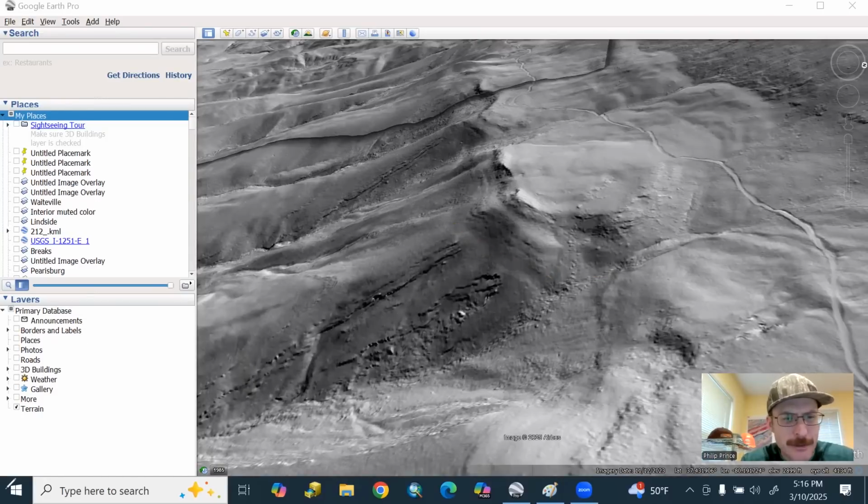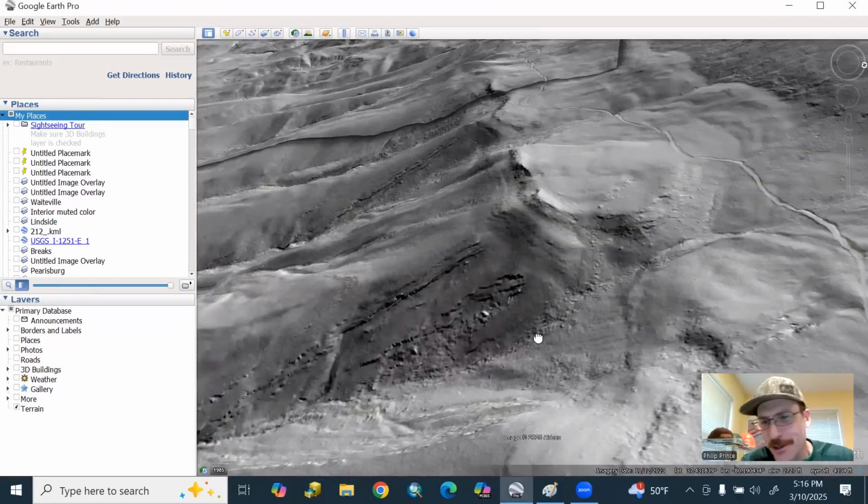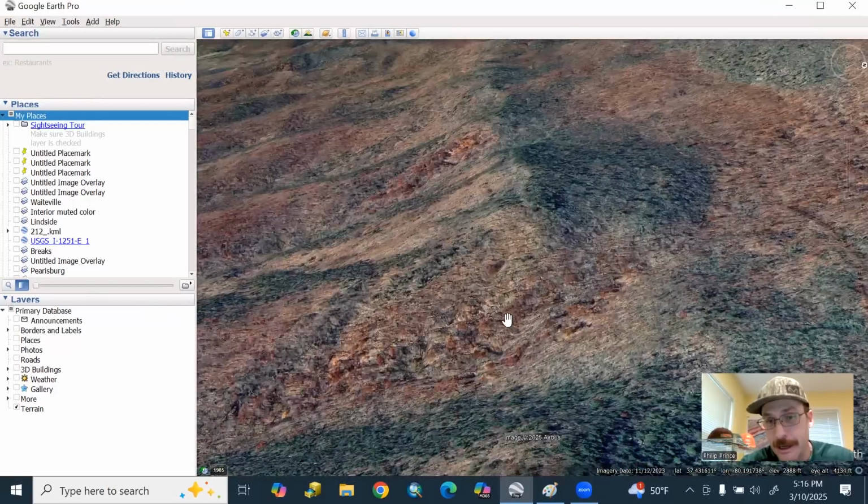So, how does anyone even know this thing was here? It was actually discovered in the 1980s. USGS, U.S. Geological Survey geologist named Art Schultz was working down in this area, and he took note of these layering relationships. Now, he couldn't see it with LiDAR like this. He could see it with aerial photography, and he could actually get out and walk around on the ground here.